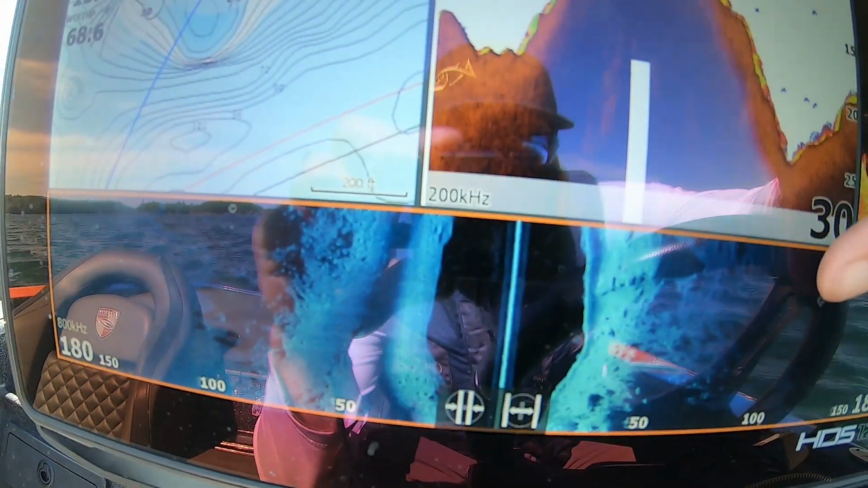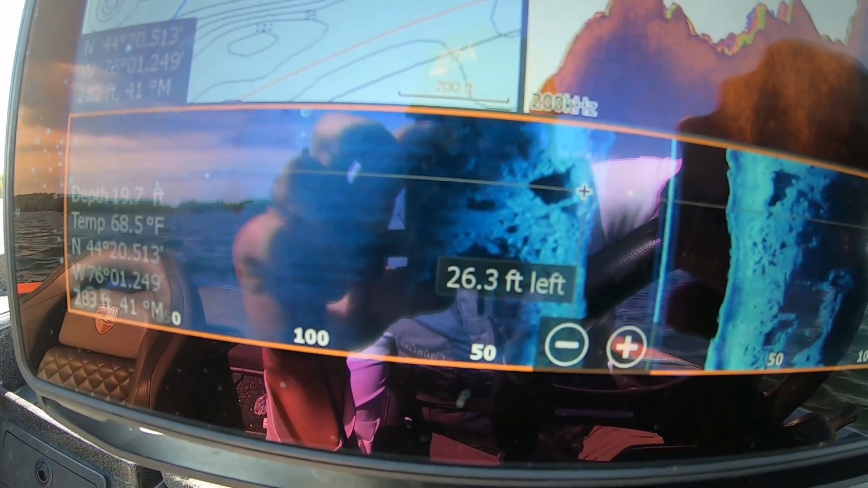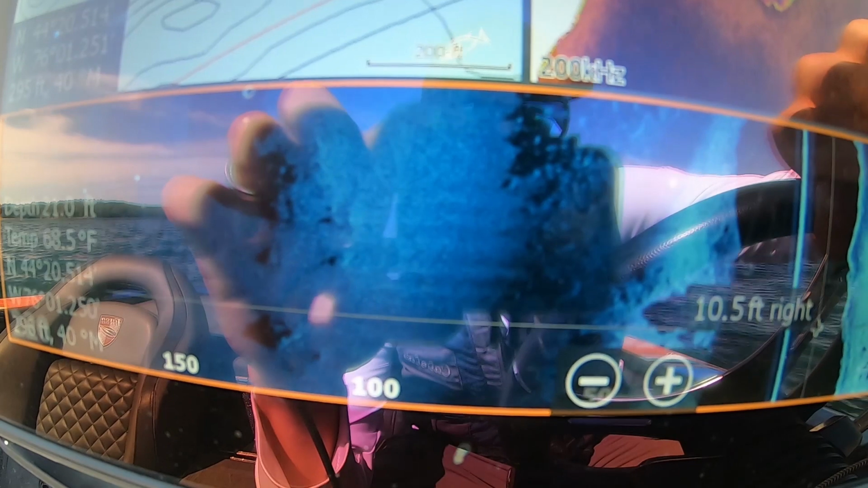Alright, so right here's a really good example. Let me back up a little bit to what these fish are getting on. It could be a single boulder like that right there. You can see how big that is. Those fish will get on either side of it. They like to use it for shade, current break, and whatnot.